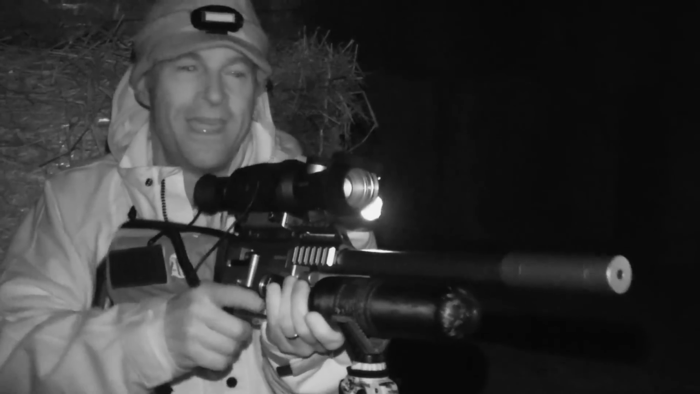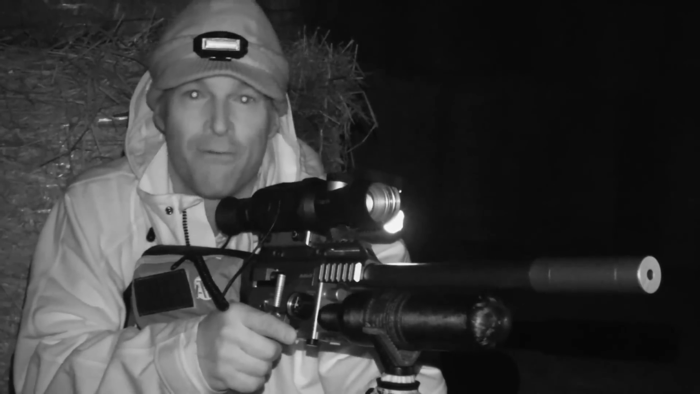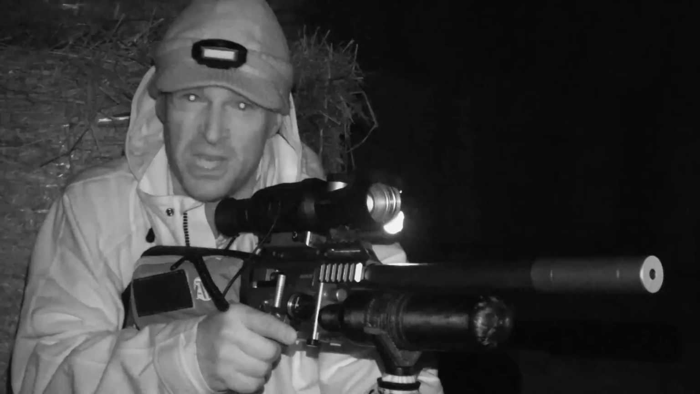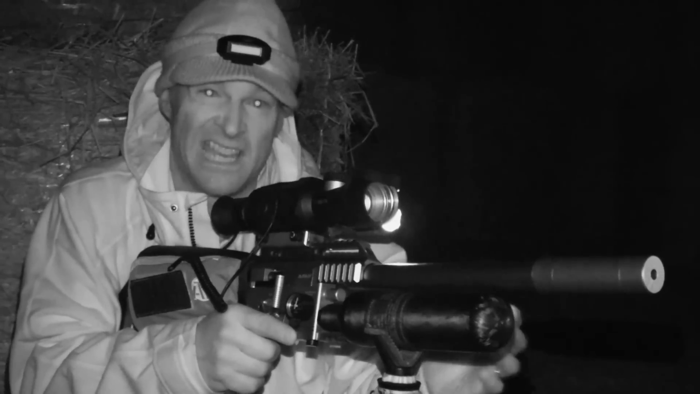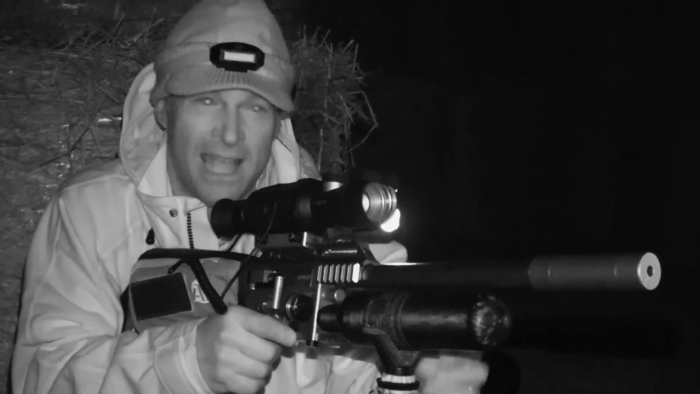That was another one from that very productive corner. We've got quite a heap of rats coming along there. It was another big one too, and again another headshot. Now, I do try to stick to headshots when I'm targeting rats.